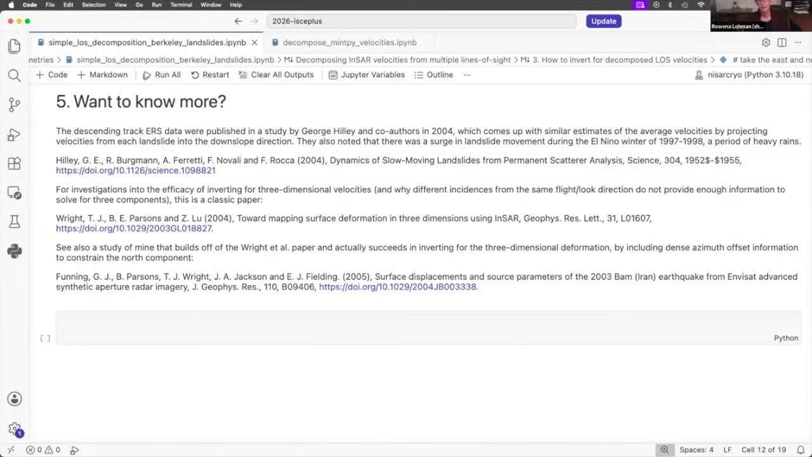I want to put up a plug for the 2005 paper. It's got very nice images in it too that walk you through what's going on, maybe better than the other ones do. Good job, Gareth. That's from still my PhD.